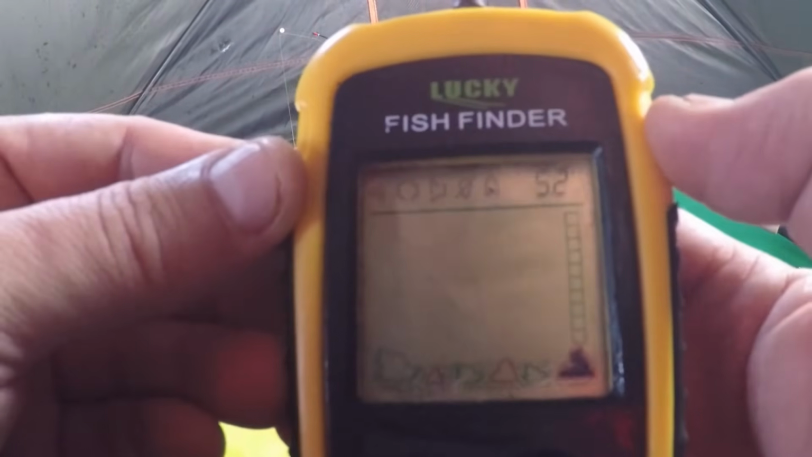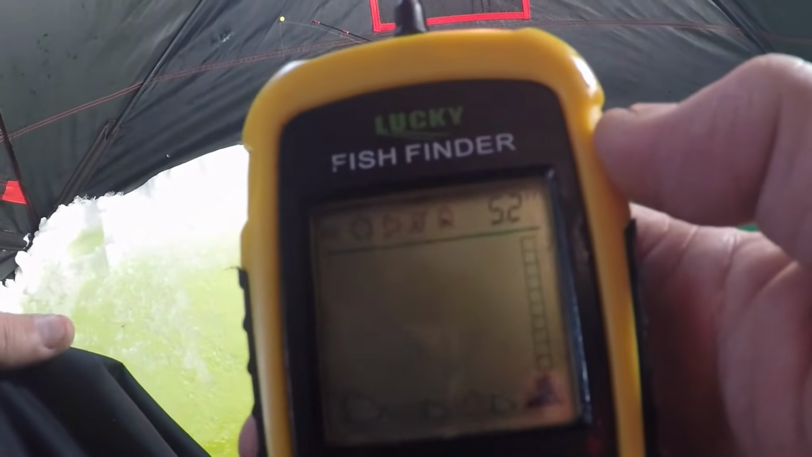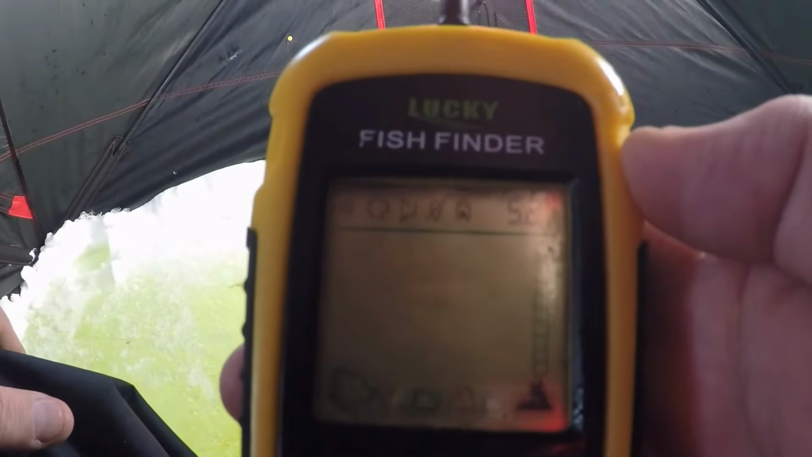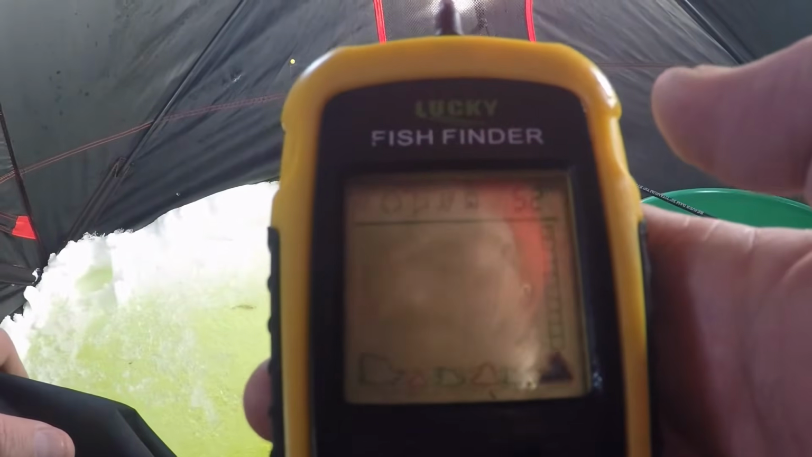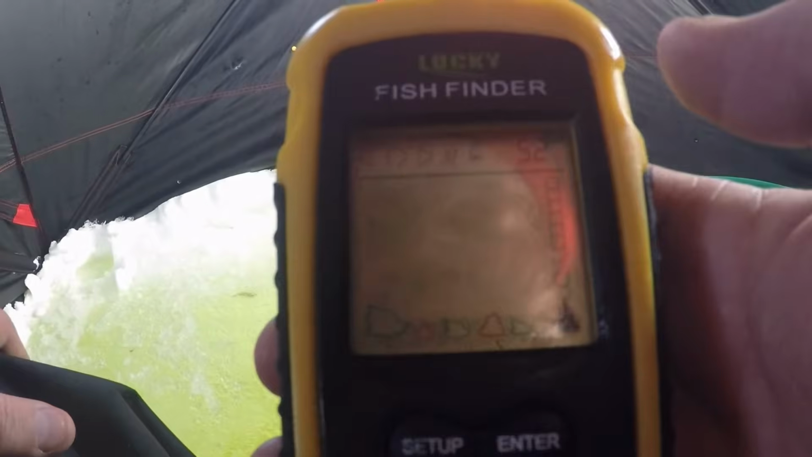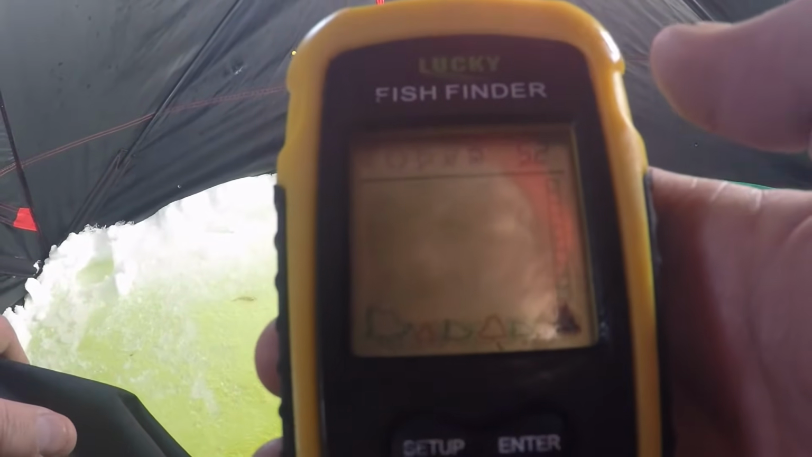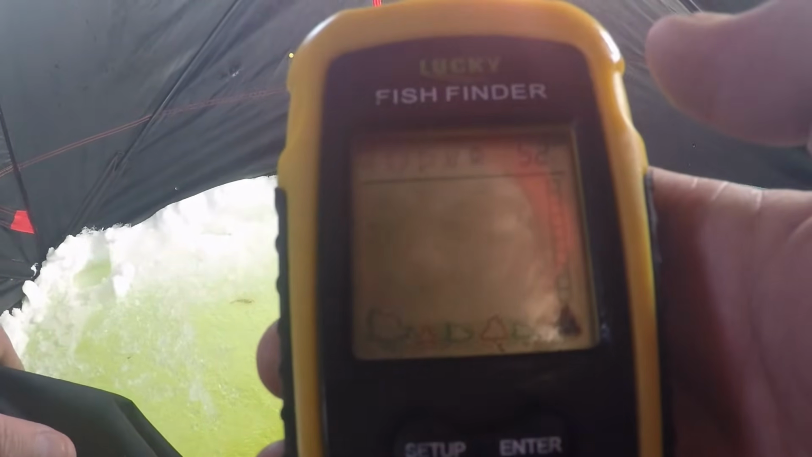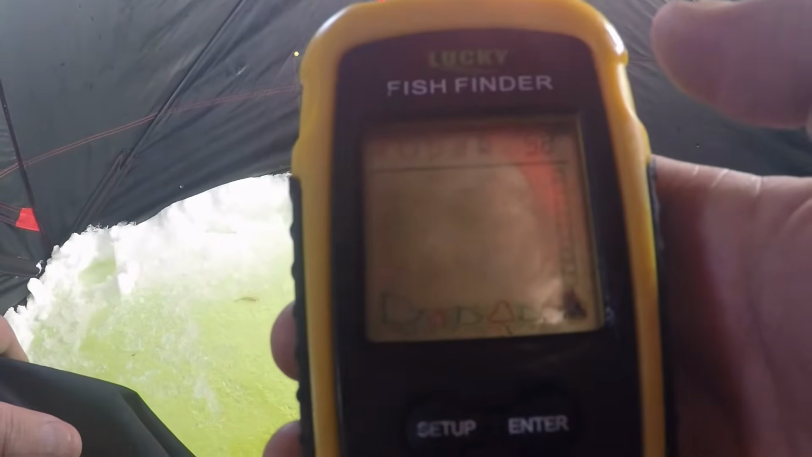I wanted to bring you a video update, just some tips and tricks on how to use the features of the Lucky Fish Finder. So, just a quick run through of the screen you're looking at here. All of the stuff across the bottom is the indicator for what it thinks the bottom structure is. So there's big rocks, little rocks, small, medium rocks. There's big bushes, medium bushes, small bushes.